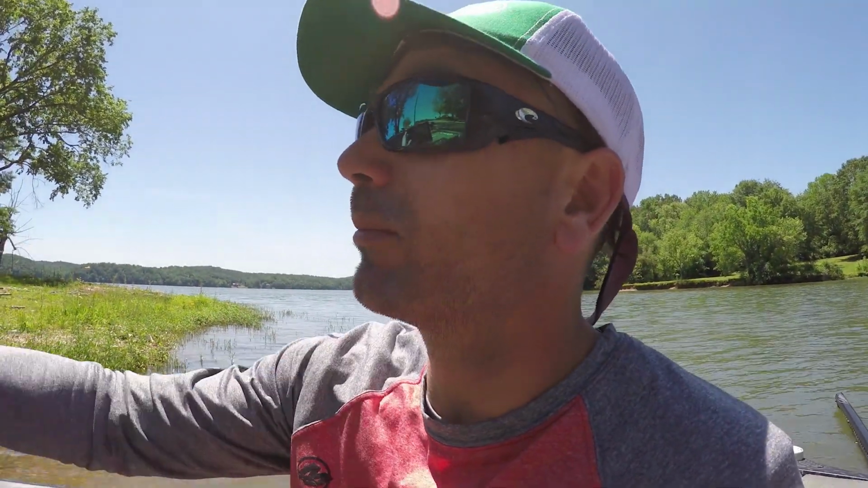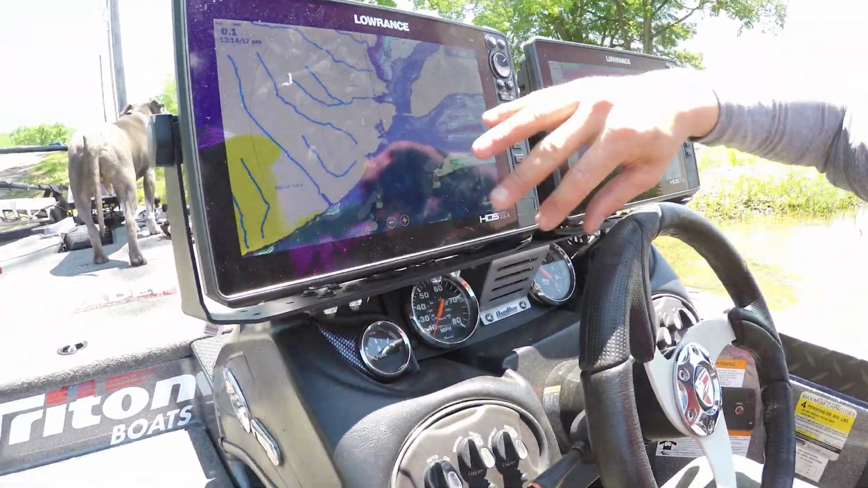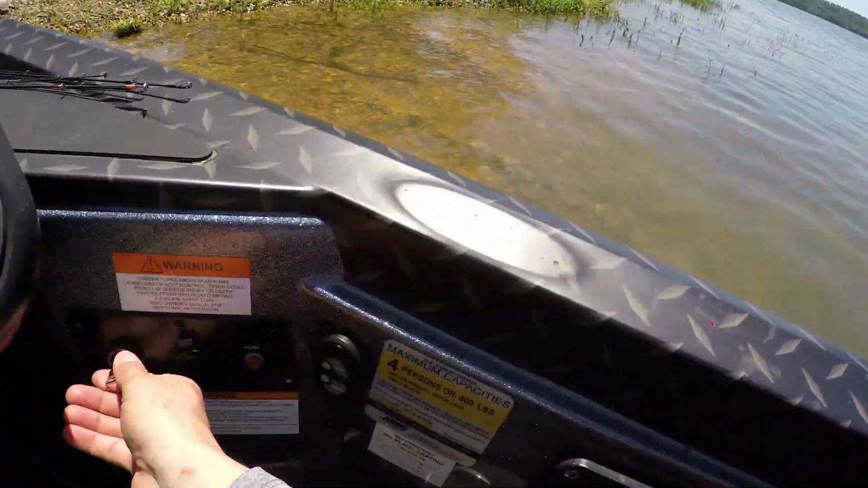I got a bunch of stuff marked and ready to go on my Sea Map that I went through, looked at some ledges, looked at basically where that water comes up. But we're gonna go scan, idle, learn, and catch fish. Let's go.